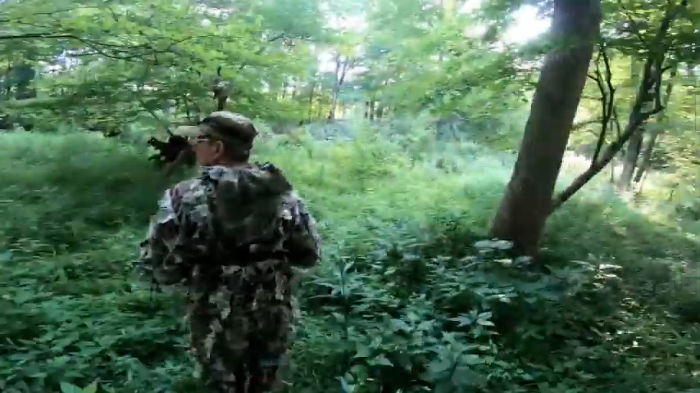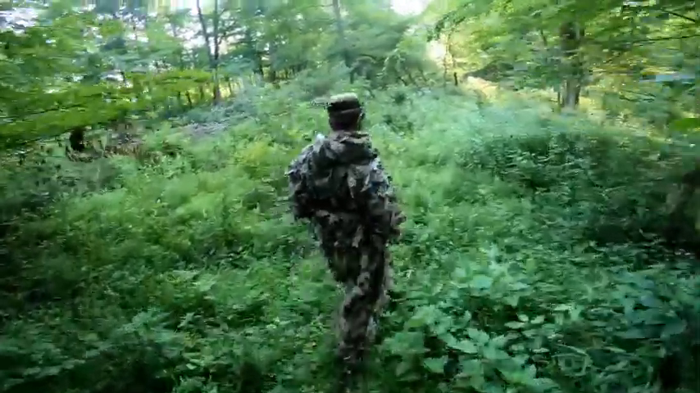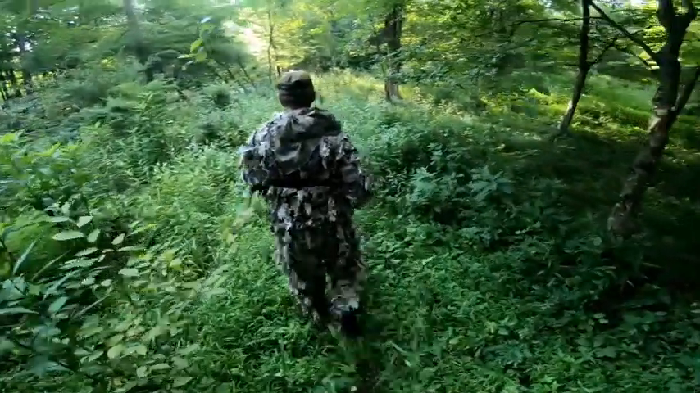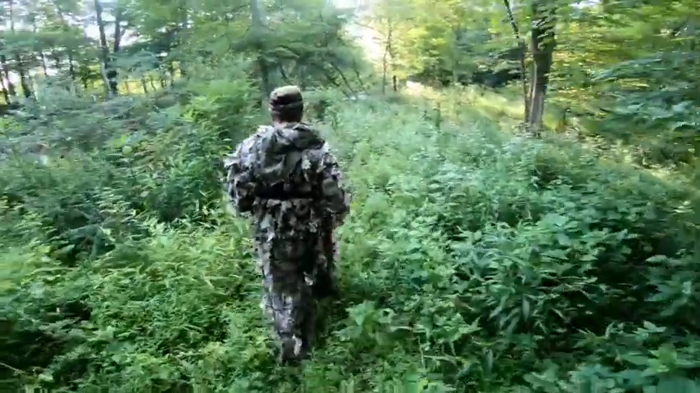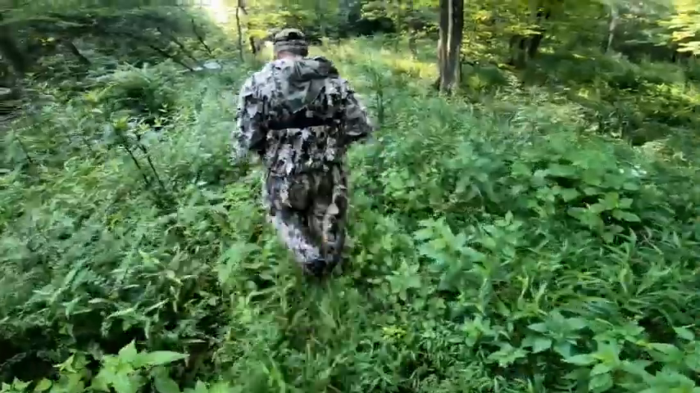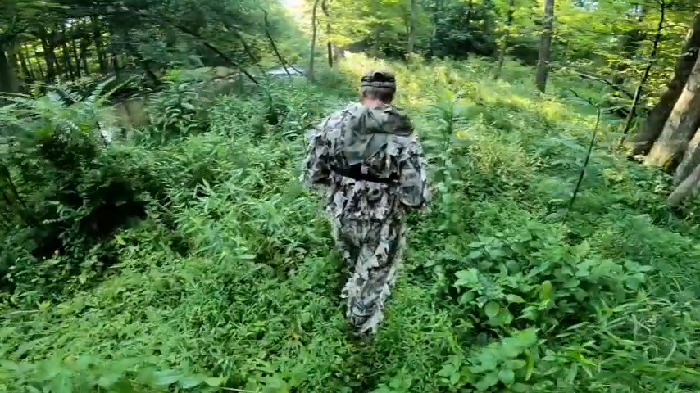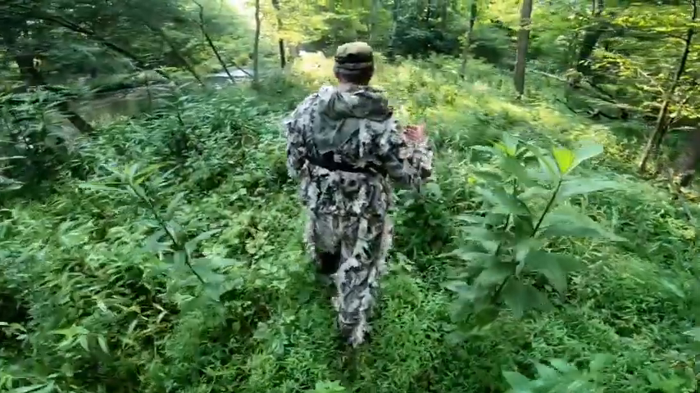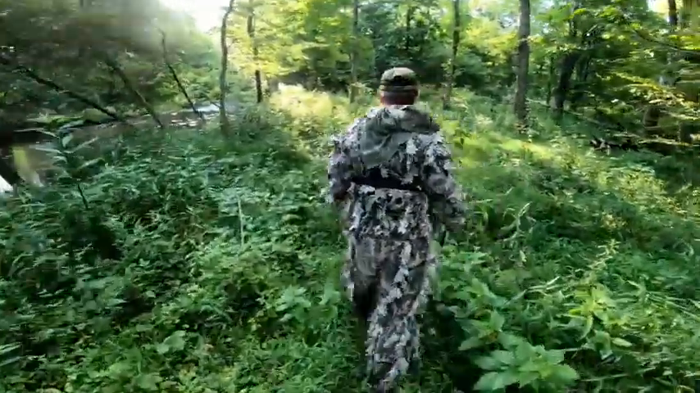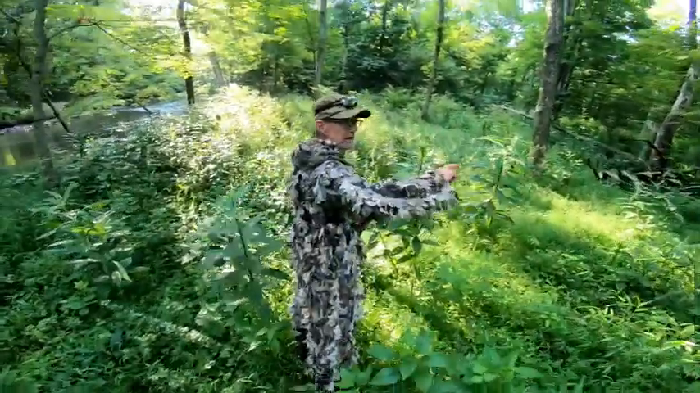So we just got done checking the first two cameras and we had a ton of activity on them. I mean a ton. I think we had 500 and some pictures on the first one and 280 on the second one, which wasn't in nearly as high of a foot traffic area. It was right in the middle. But I'm glad that we put it there, because if we wouldn't have, we'd have never seen anything going down the middle.